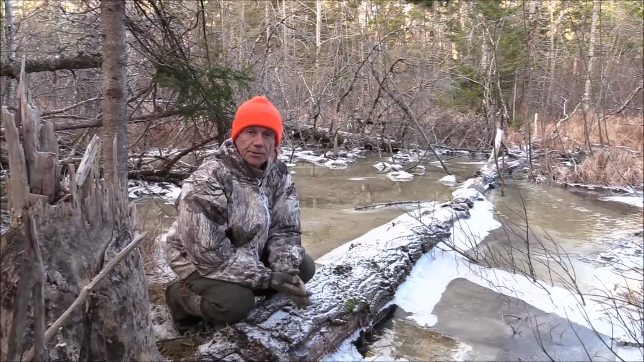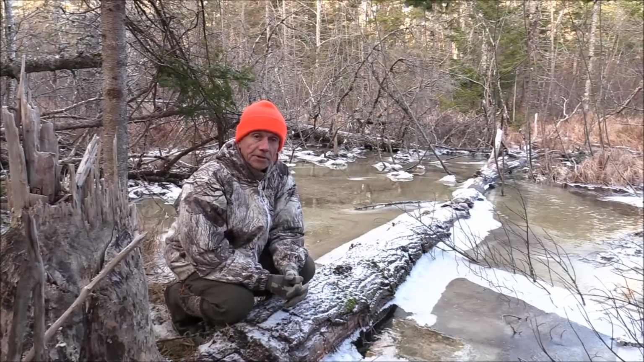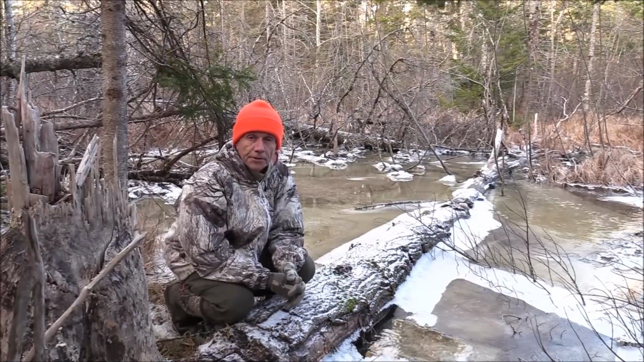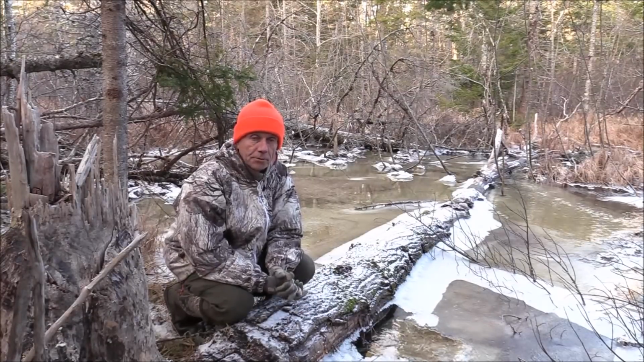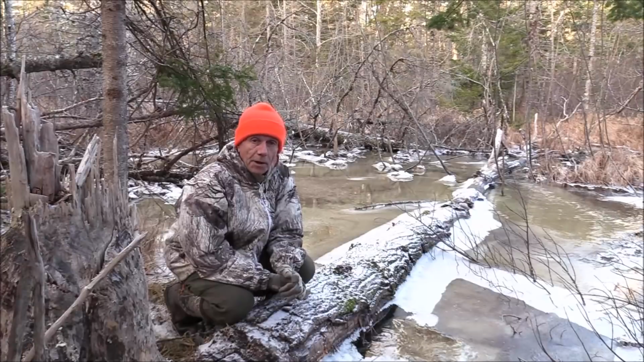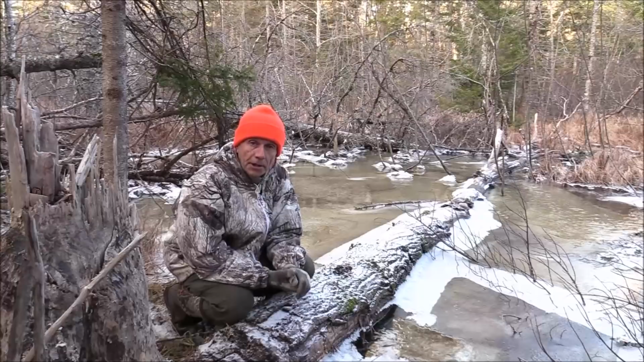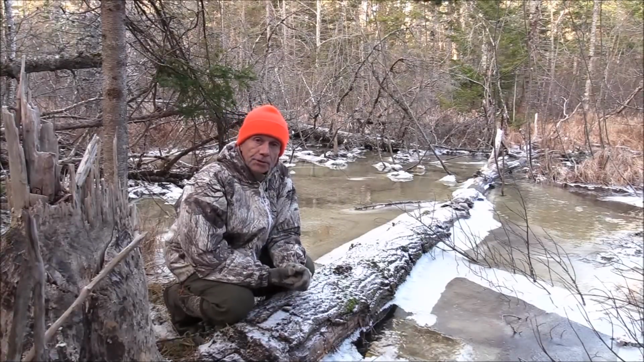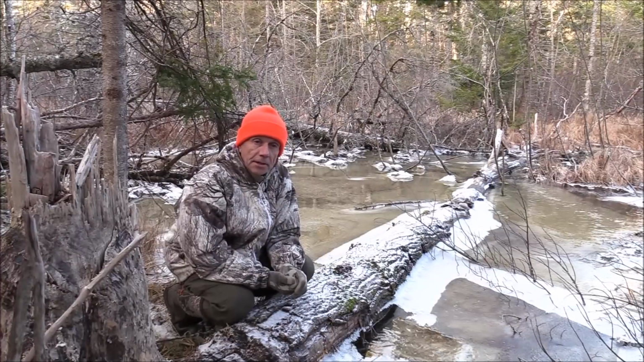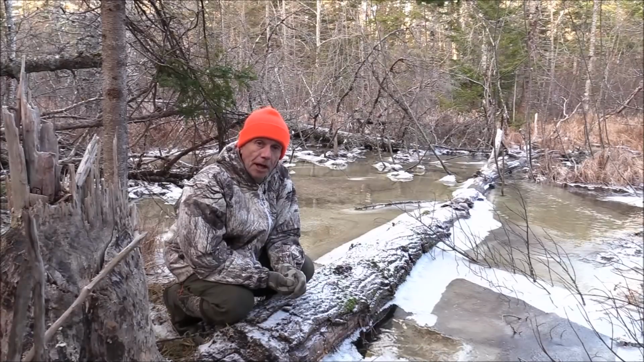Where I am now is in the upper end of a series of beaver ponds that's built on a fairly large brook and some smaller feeder streams or springs, smaller waterways, and this is one of the smaller ones. So we're a fair ways from the main marsh and the main beaver ponds, the series of ponds that are downstream, and I just wanted to give an insight into the amount of wildlife that use the upper part of the marshes, or the beaver pond.